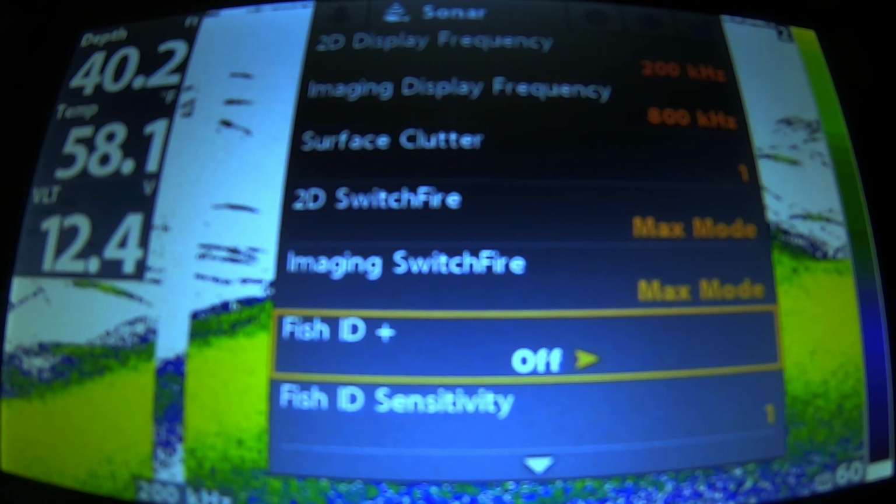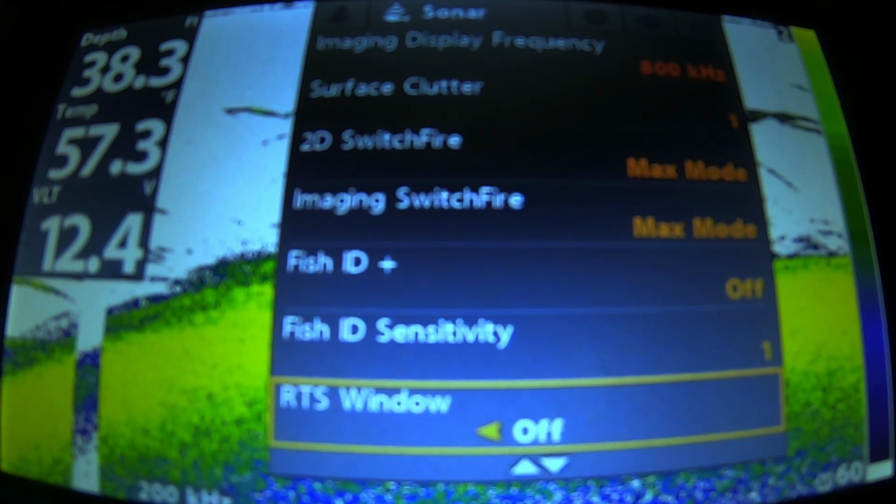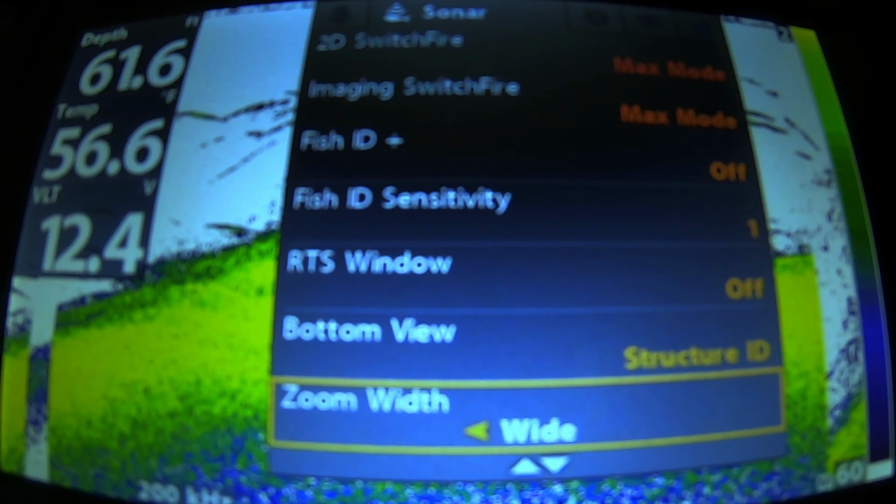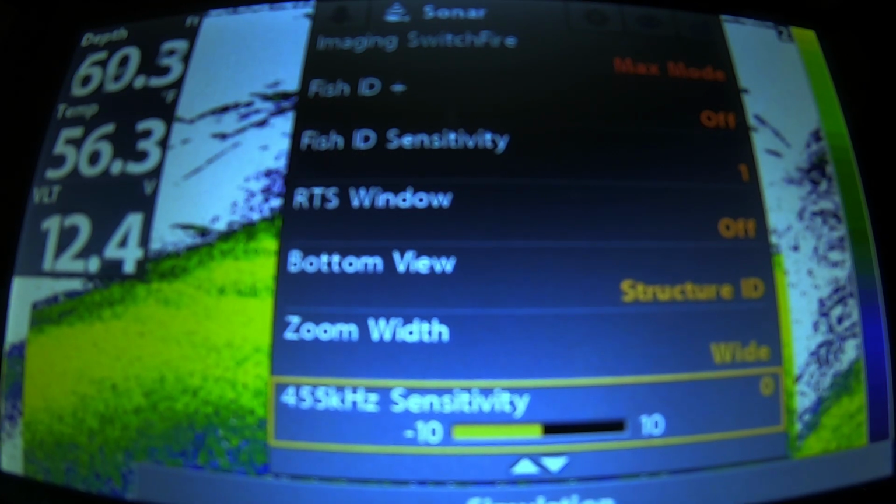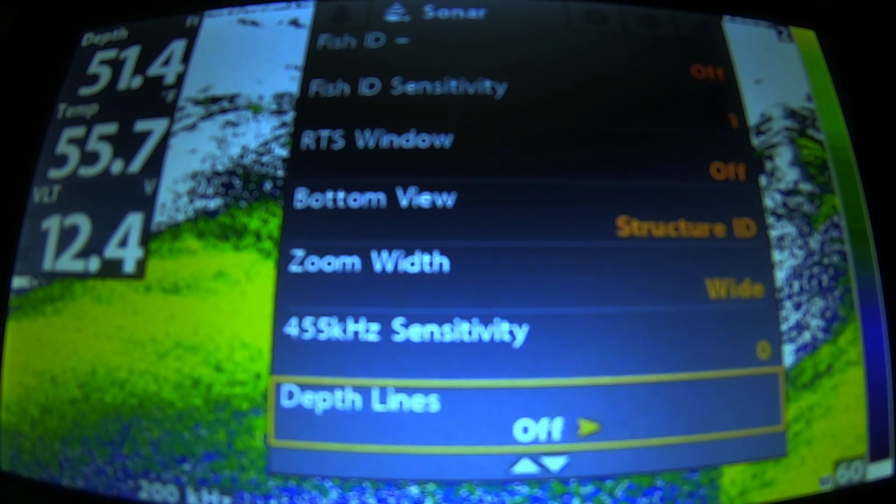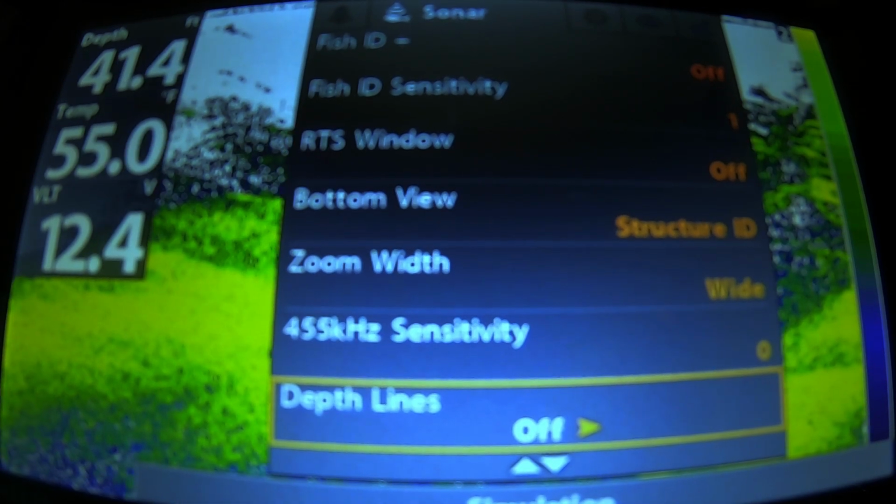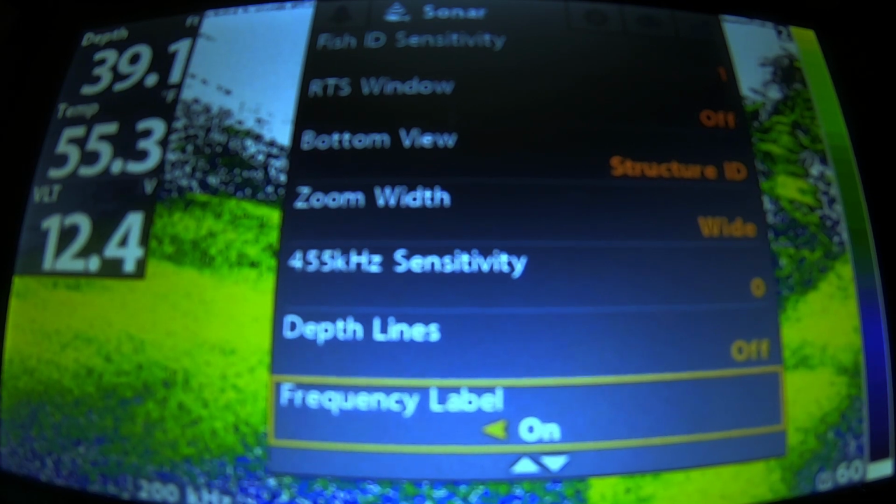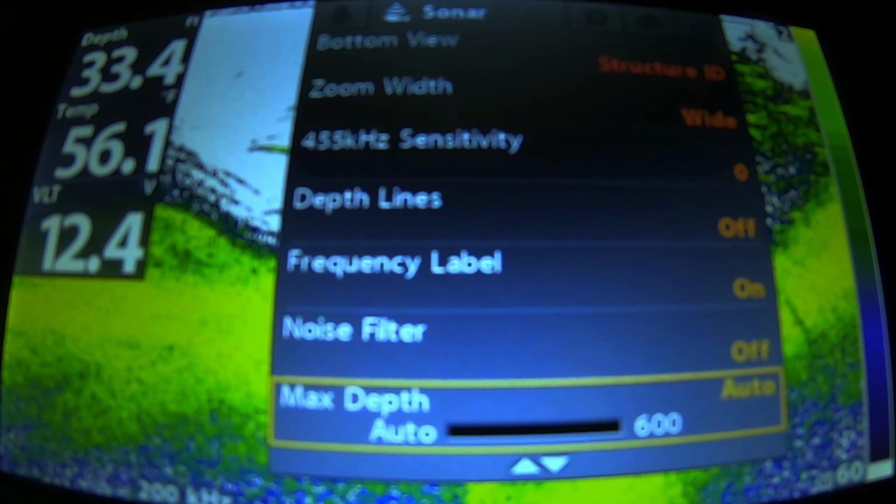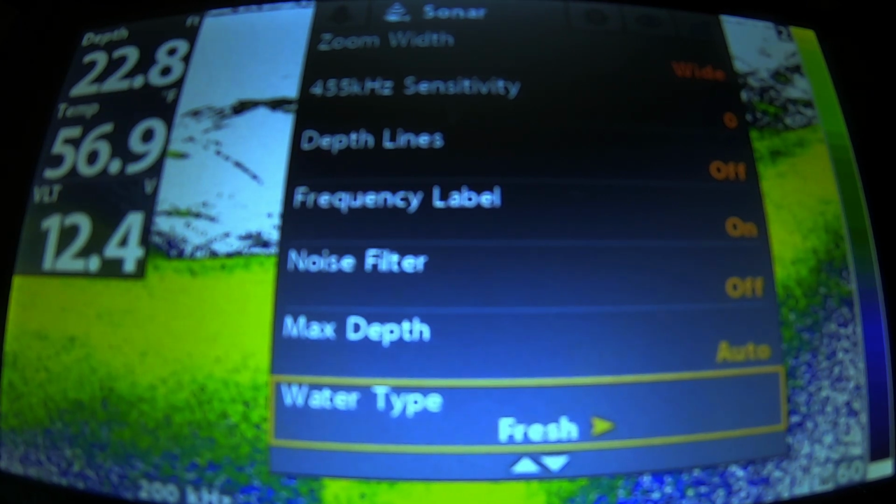Fish ID, we'll keep that off, and fish sensitivity all the way down to 1. Our RTS window is off. We want to show structure ID for the bottom. The zoom is wide, and the 455 kilohertz sensitivity is at 0. Depth lines, off or on, doesn't really matter. It's your preference. Frequency labels on. Noise filter you want to keep off, and our water type is freshwater.